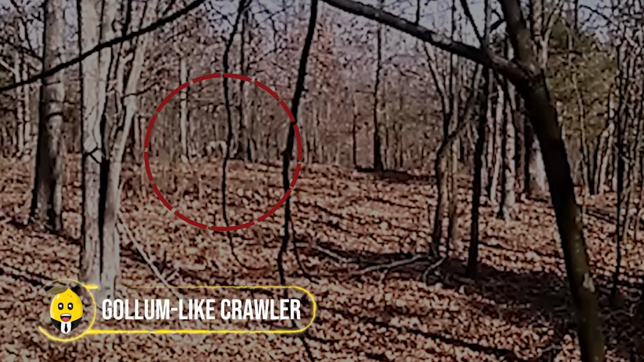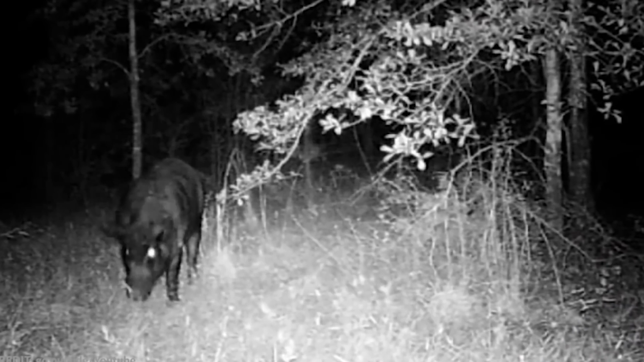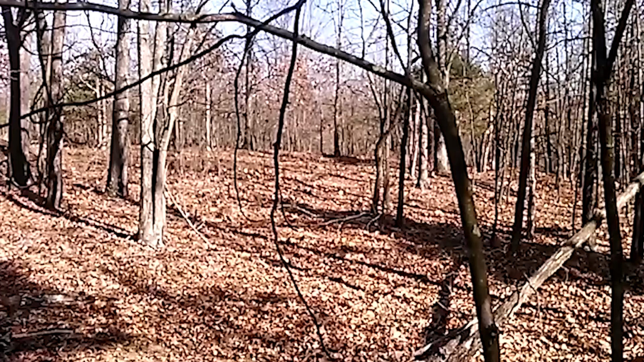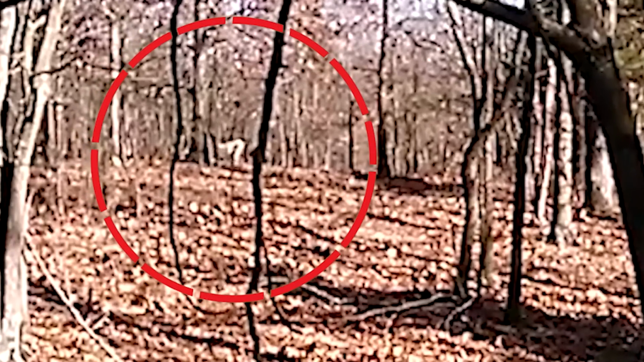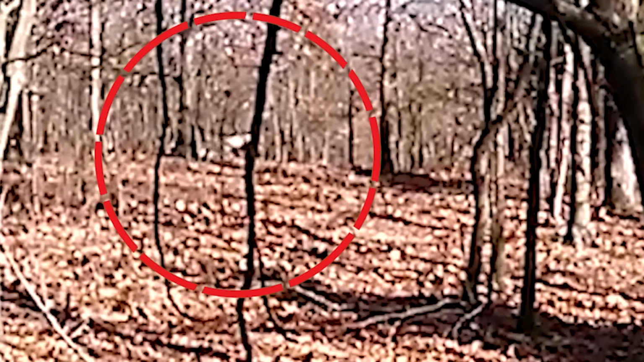Golem-like crawler. Something truly unusual happened with this trail camera footage. Unlike the typical nighttime captures that are often unclear or too dark, this video was taken in broad daylight. It distinctively shows a humanoid figure crawling across a distance. What could it be? A golem-like entity?